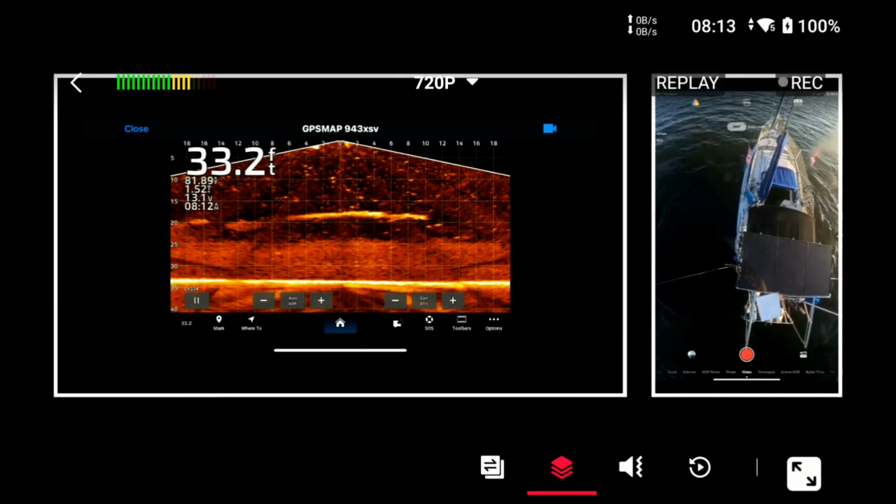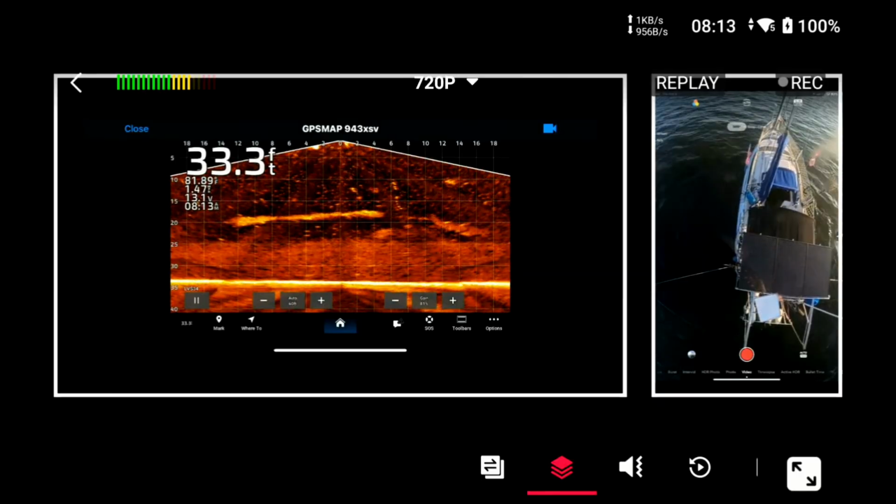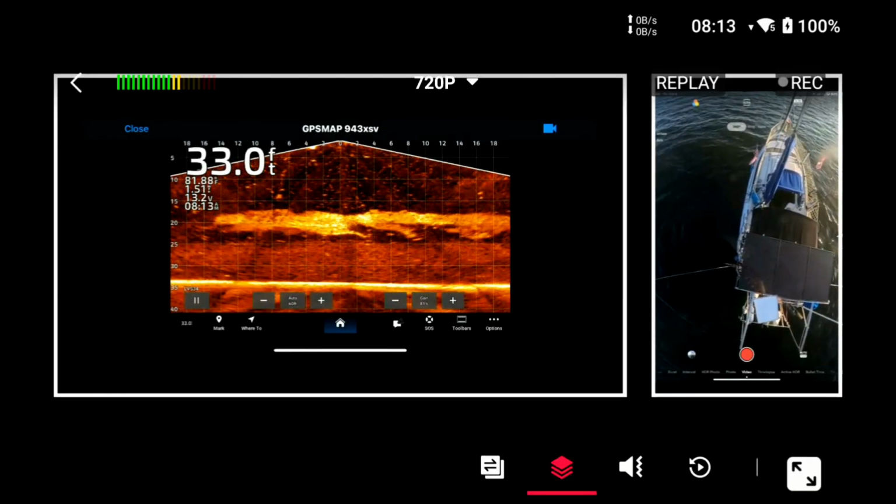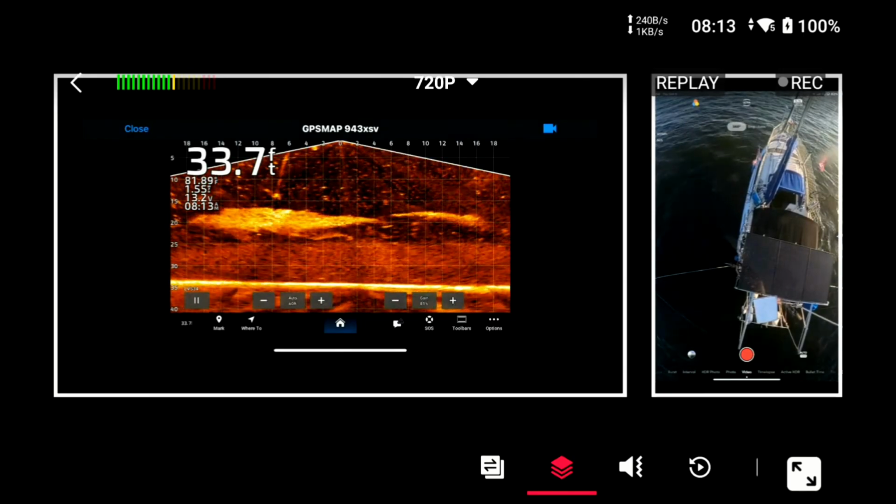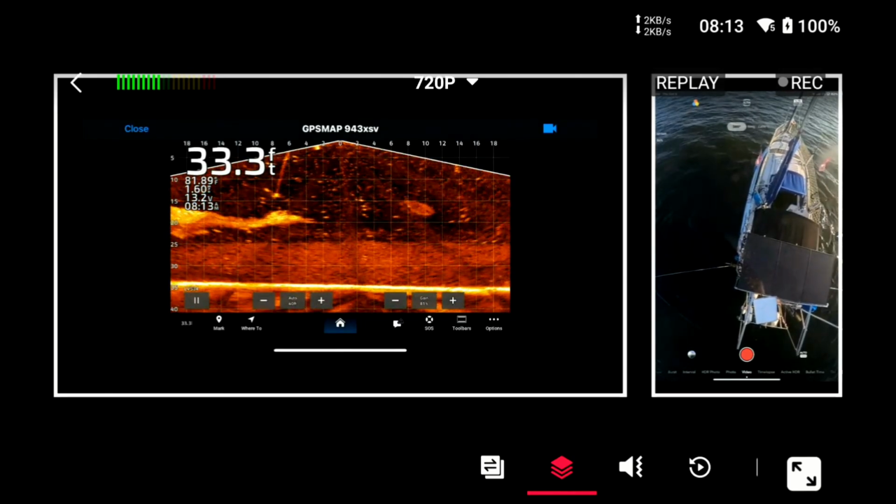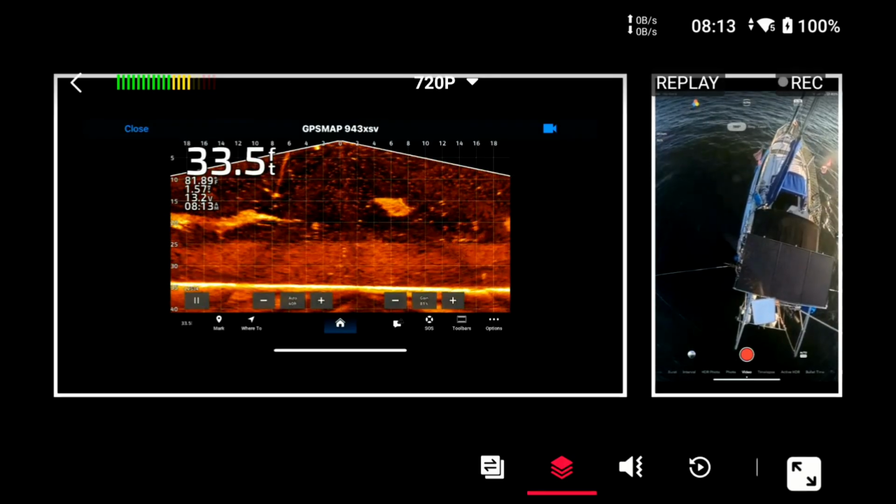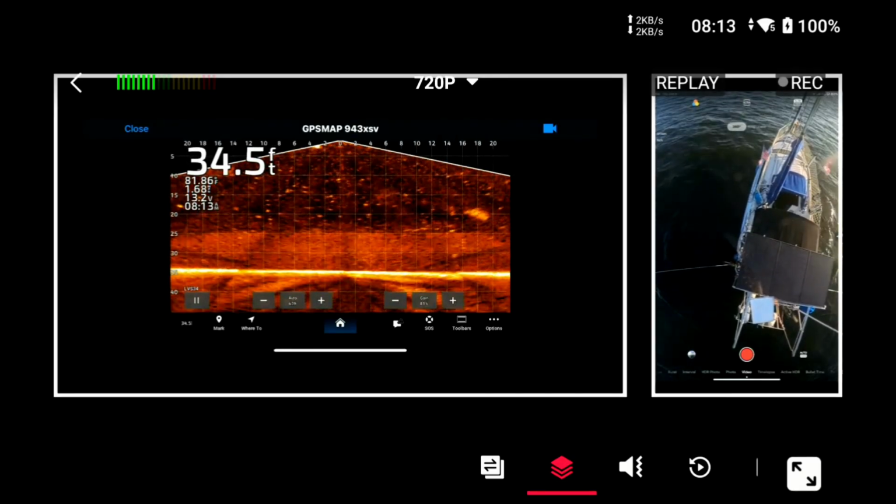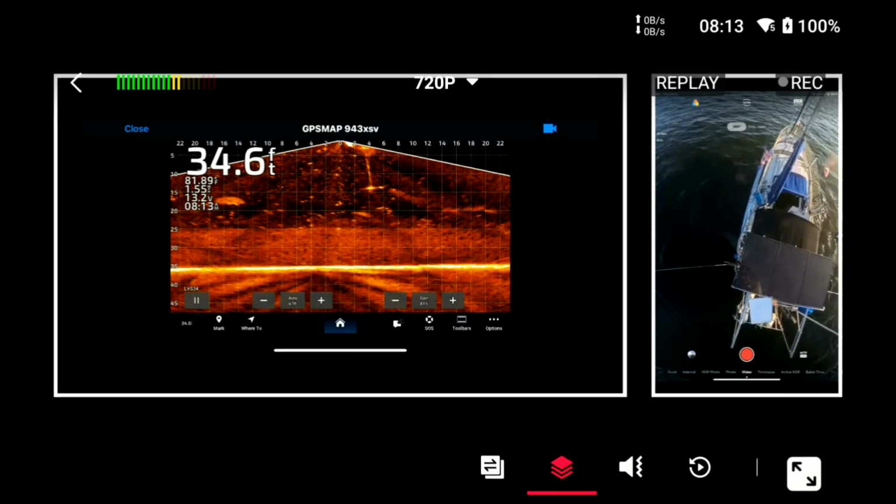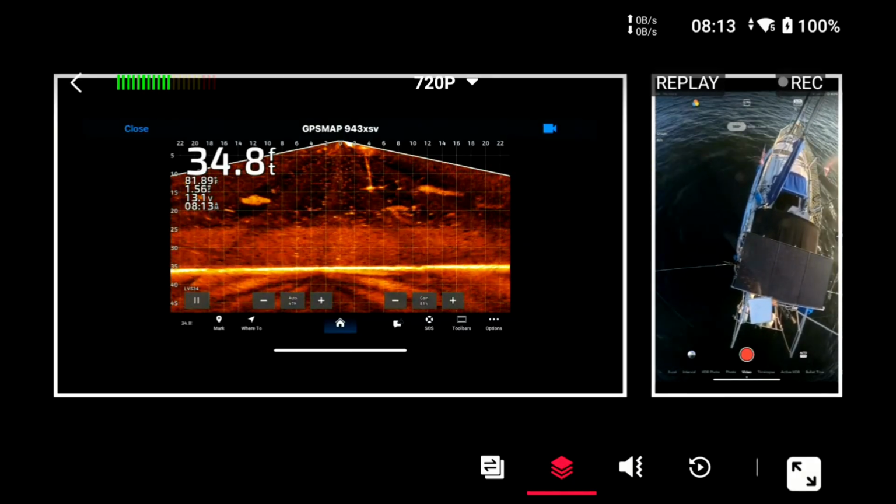So I can't see my balls again, my weights, because of our speed. So I'm going to turn this, there we go. Now I can see the starboard one. I want to keep an eye on the port side one, because that's just what I'm used to.